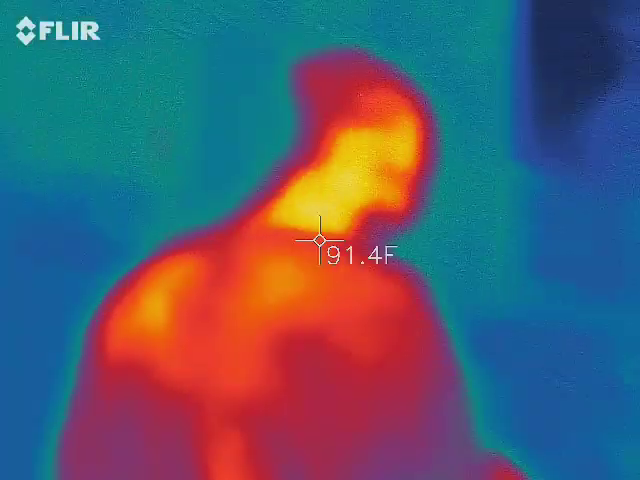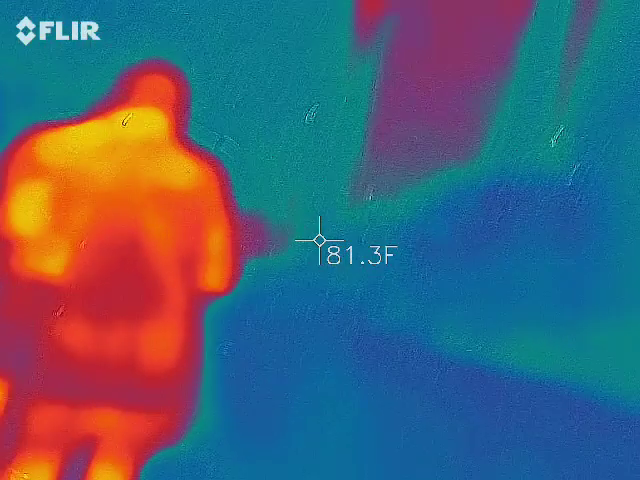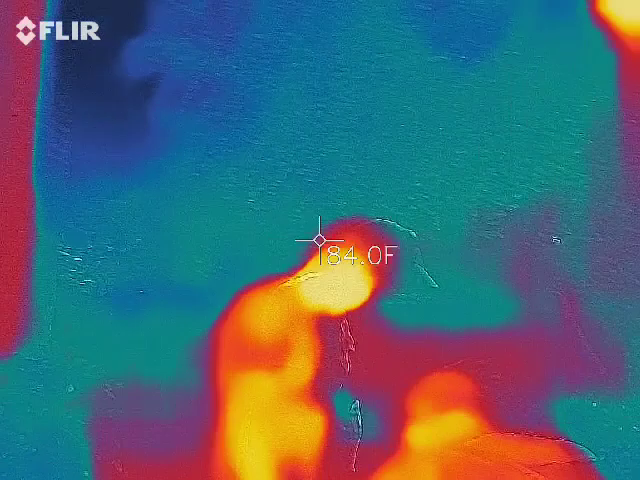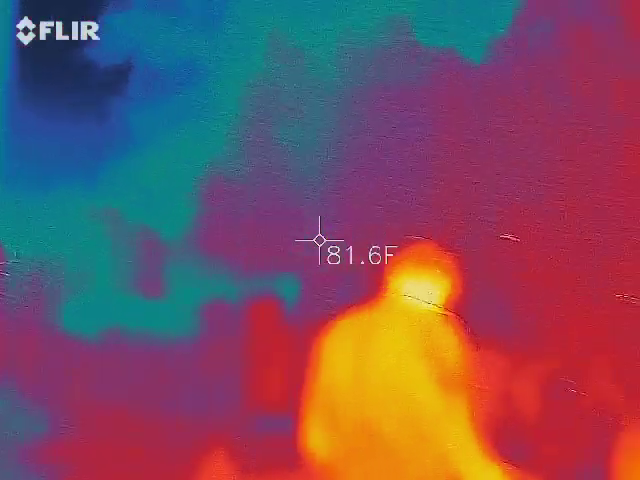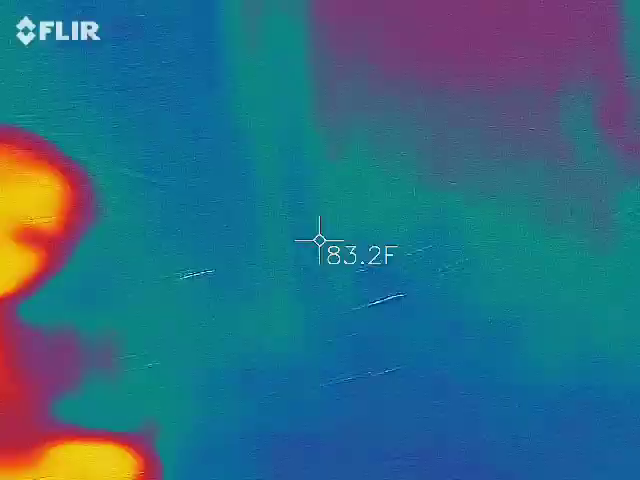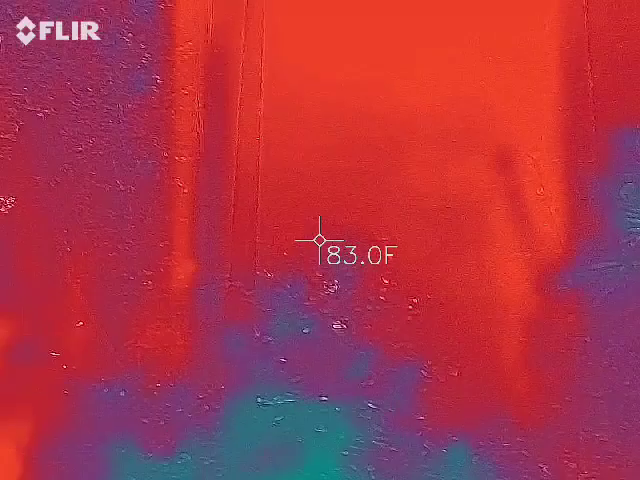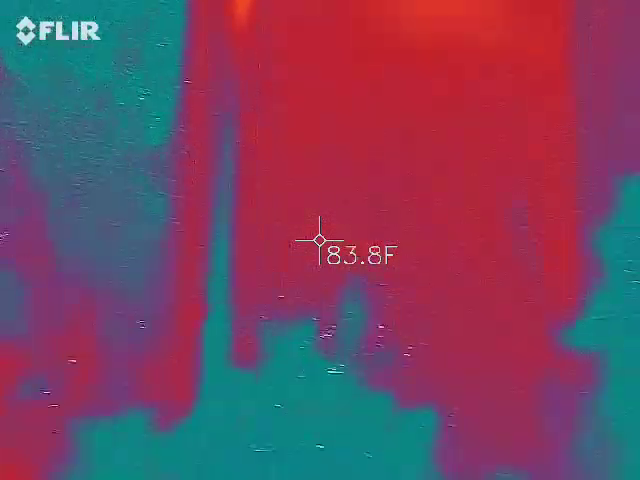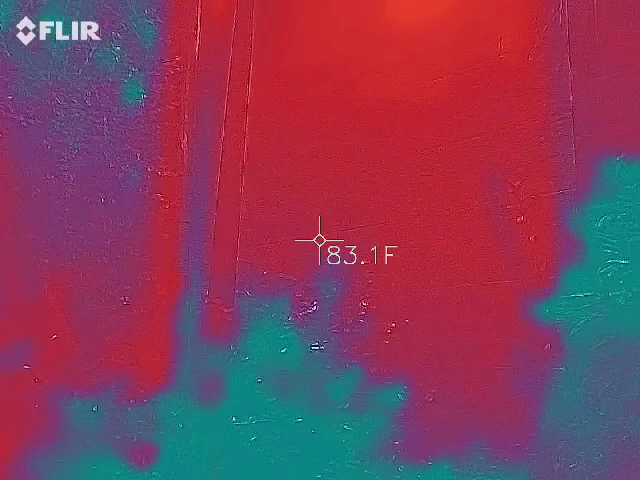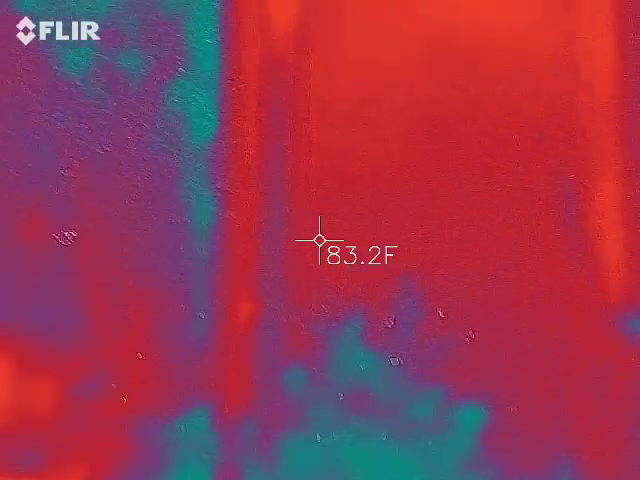Yeah, we had just discussed it. The thumb's right here. The finger's right here. I think. Unless the phone is over here. Oh, she's got a few of them in there.